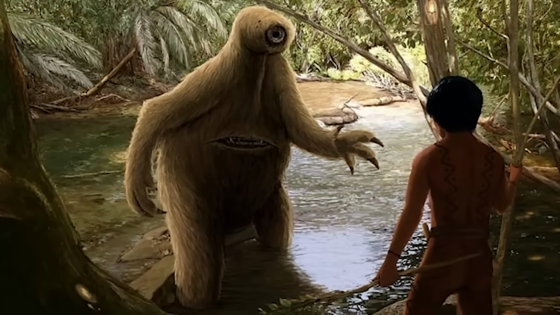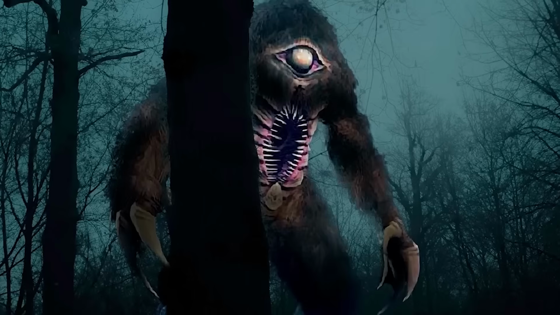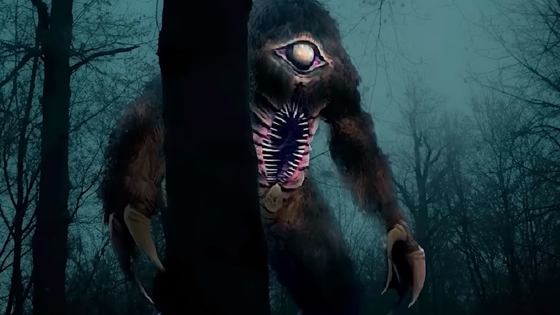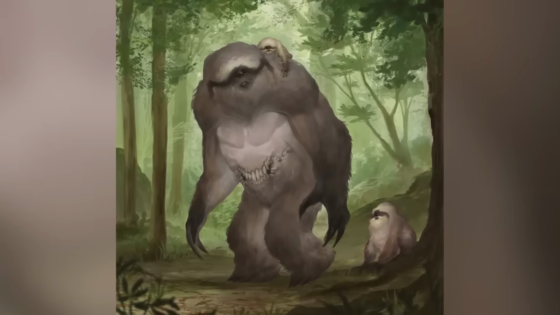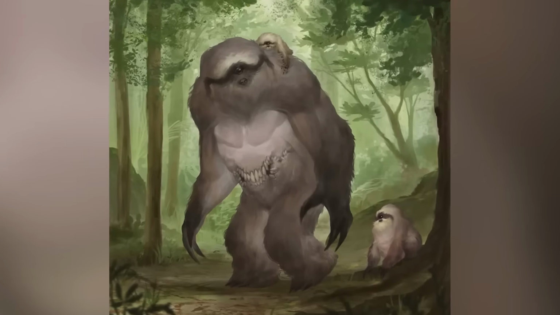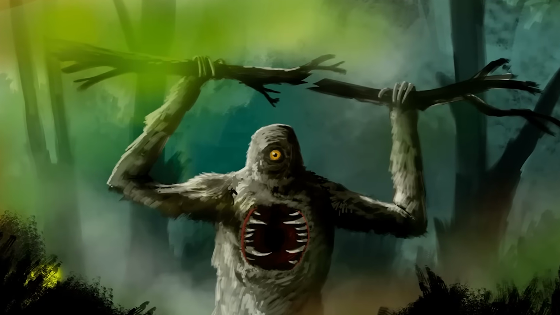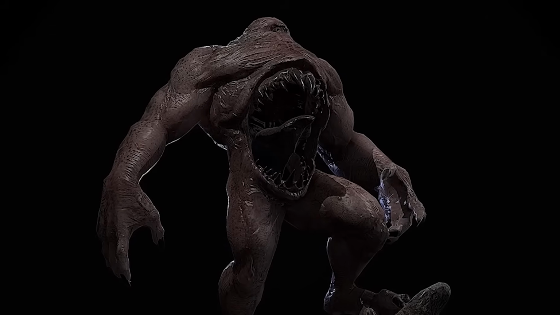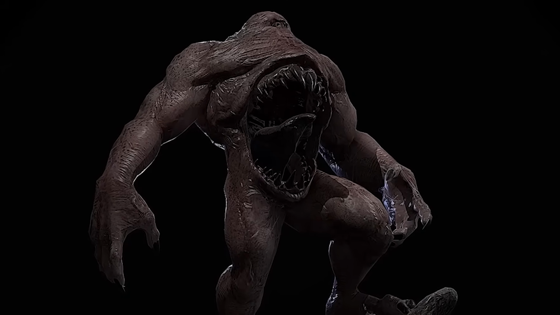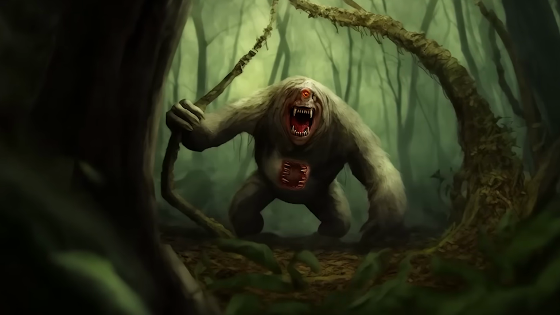The Mapinguari is often described as this massive sloth-like creature, standing up to 7 feet tall, covered in long reddish fur. Some versions of the legend say it has backward-facing feet, a flattened snout, almost like a horse, and huge claws. Some describe it having the face of a giant ground sloth. Some describe it having one large eye like a cyclops.